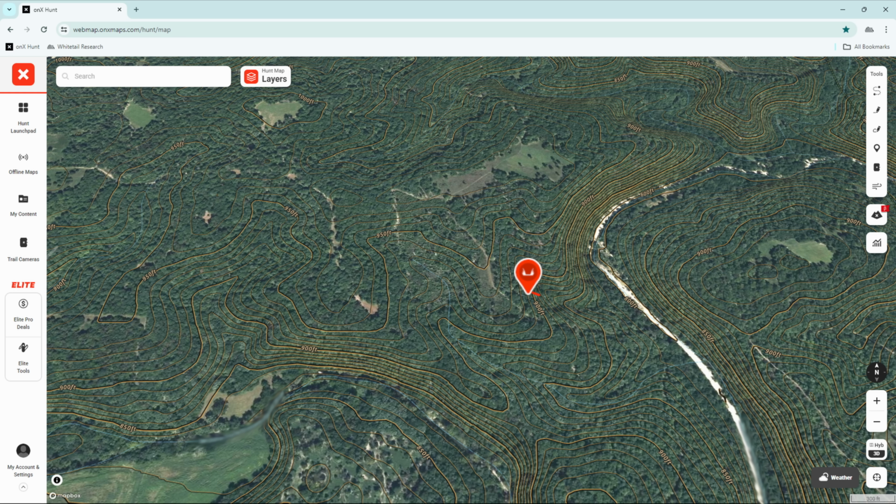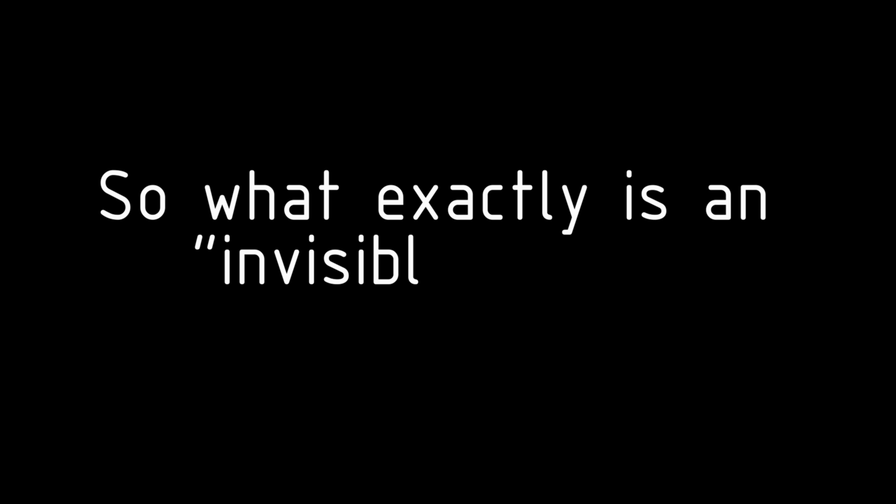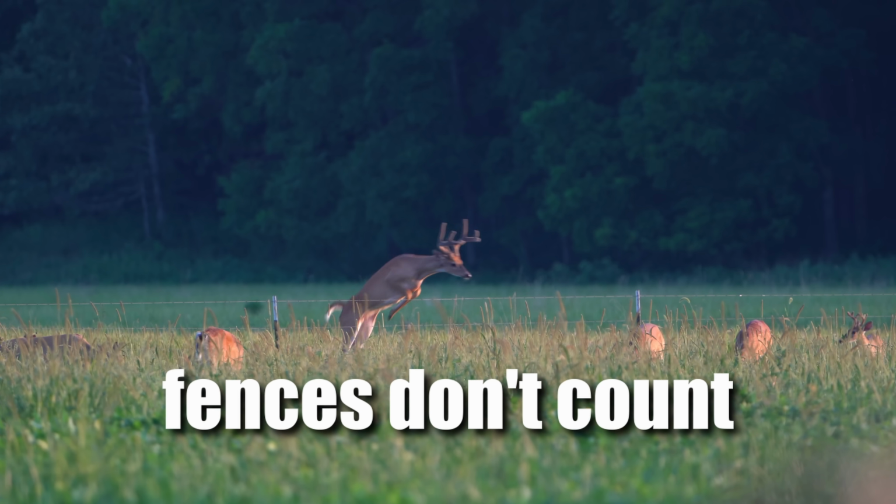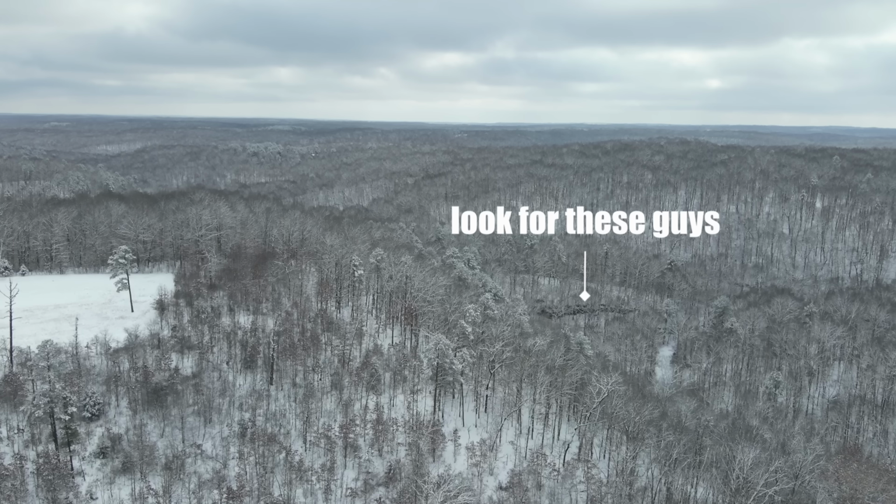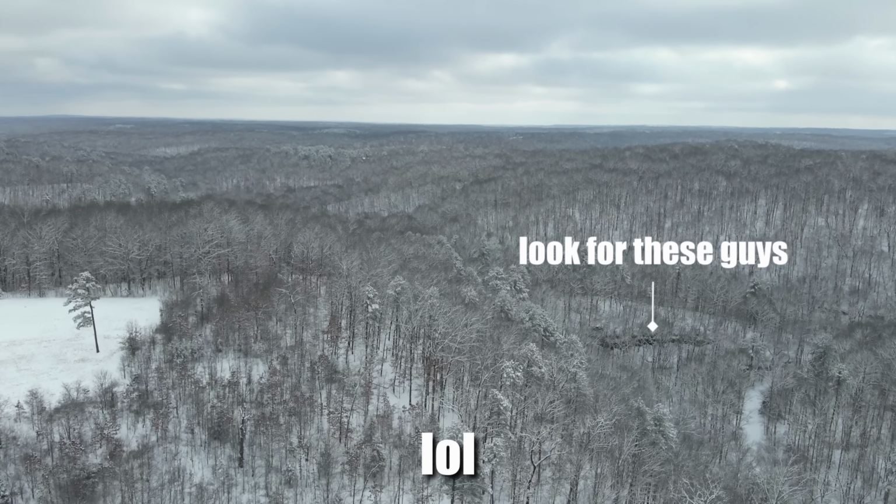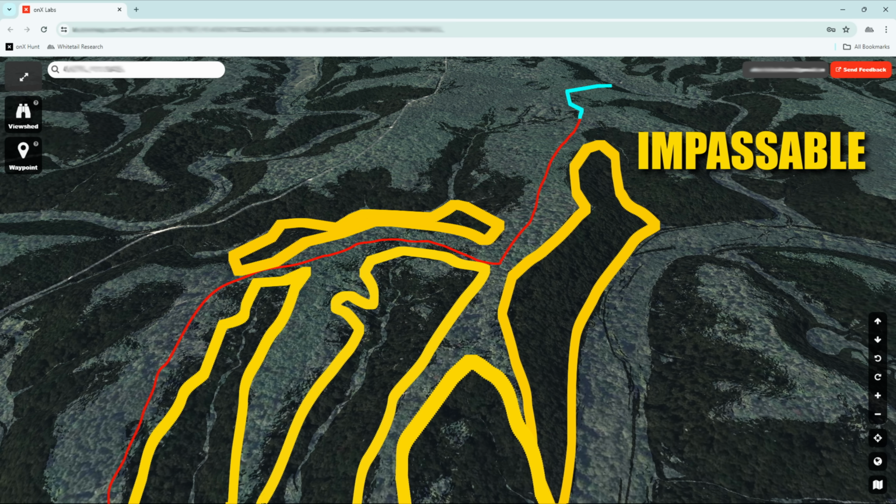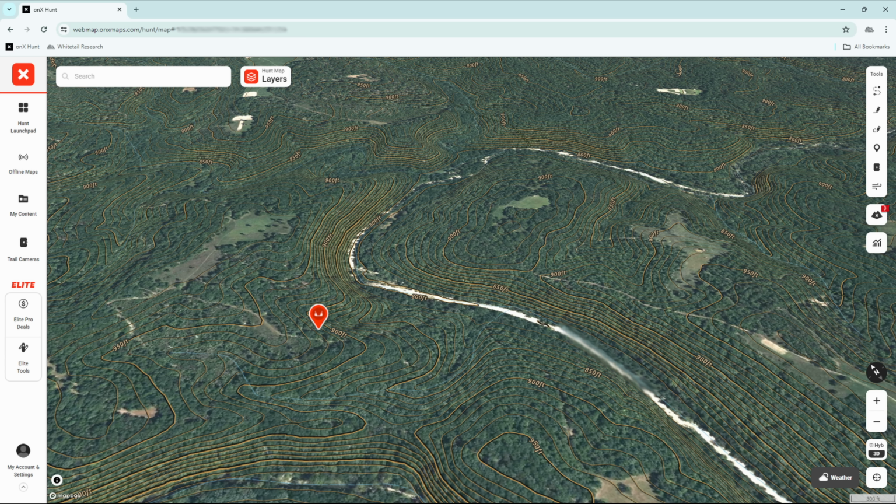Next, we're going to look at his third bedding area, because this is where the concept of invisible funnels finally kicks in, and it's easily my favorite topic in all of deer movement analysis. So what exactly is an invisible funnel? It's a forced travel route that sometimes isn't obvious on a map. You only really find them when you combine topo knowledge with boots on the ground effort. These trails don't stand out until you piece the two together and realize deer have no other choice but to move through these areas. So let's walk you through this prime example.